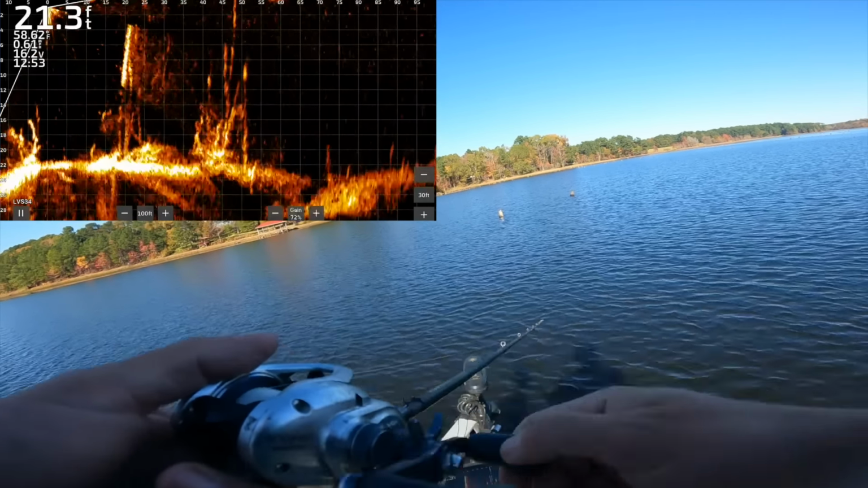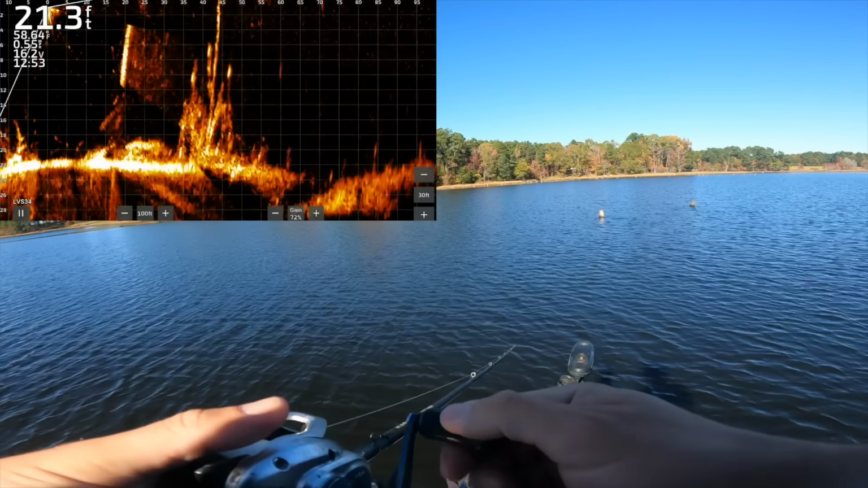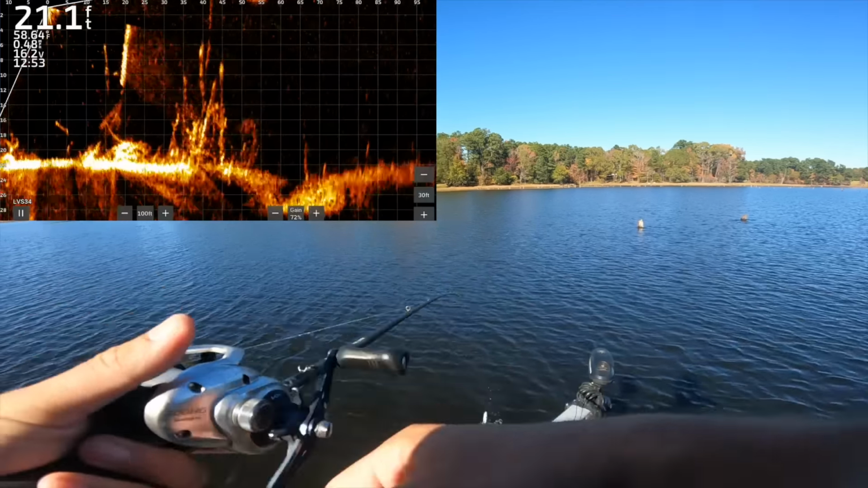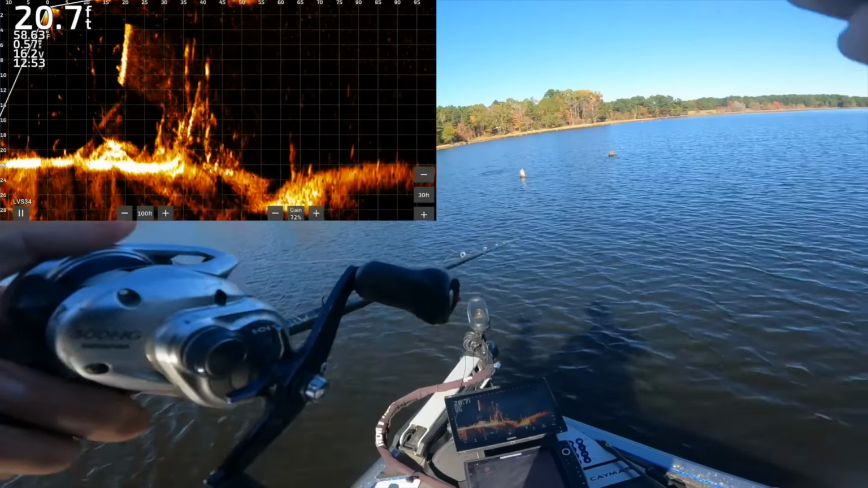Really makes me think that that's a crappie, the way he did not do anything right there. A couple crappie, that is. The one at 45 feet right now, though, is probably a big crappie. Let's throw this to him one more time and see what he does.